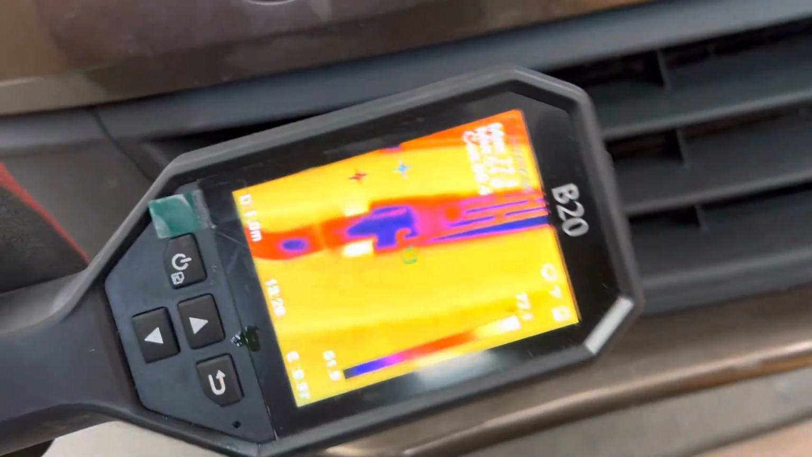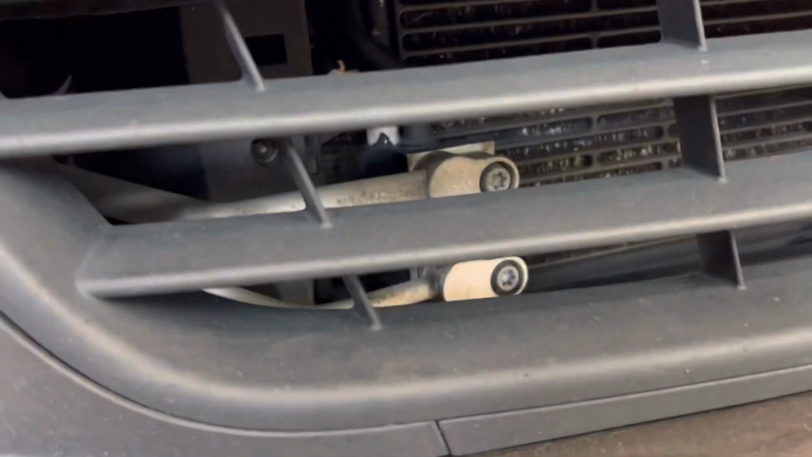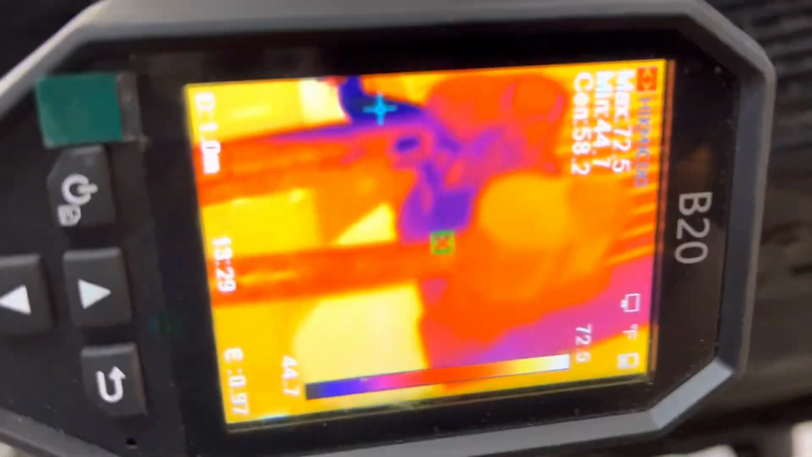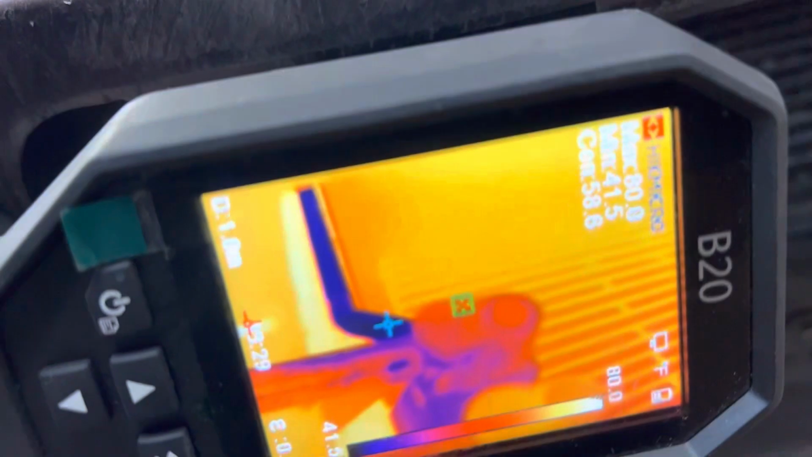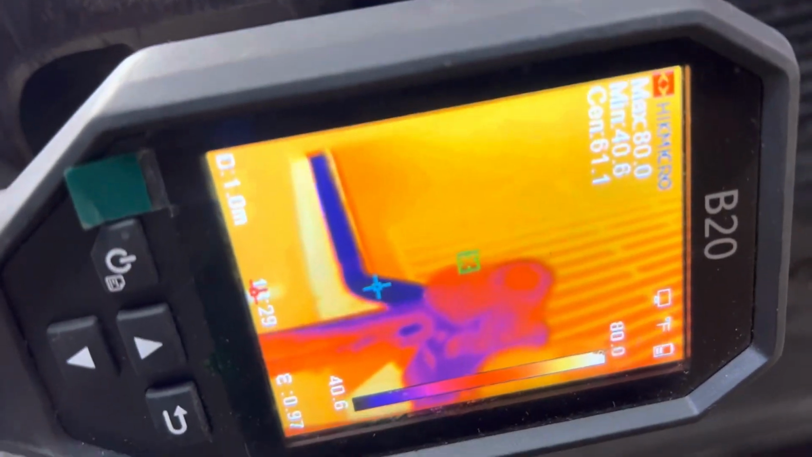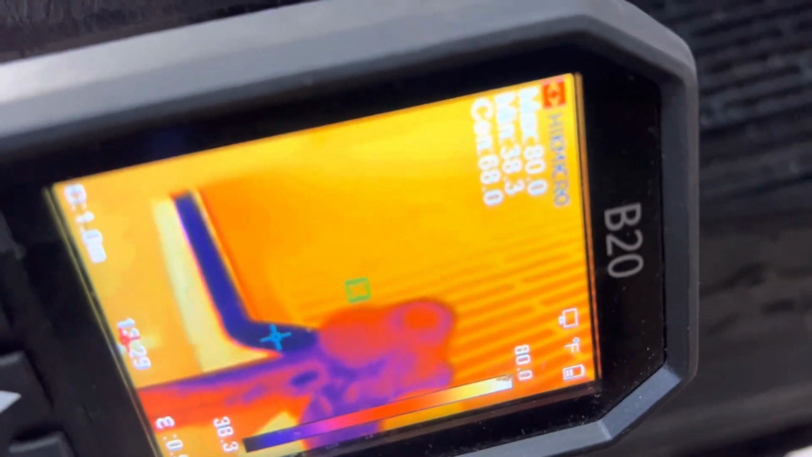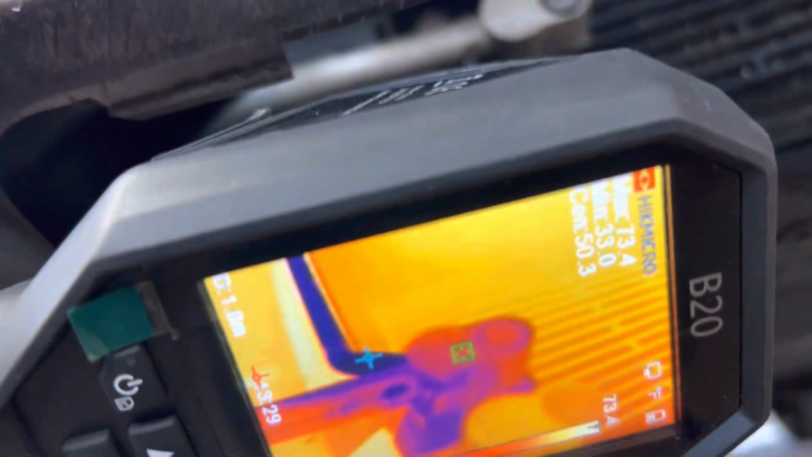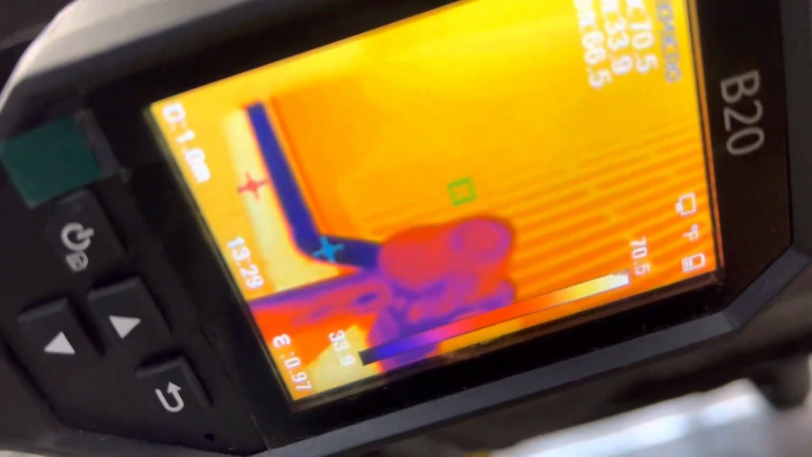So let's come back over here and look at our service footage. You're starting to see some black develop on the lines inside there. You see the lines? You can see that liquid line going up, turning really black. You see that black line, that minimum temperature? What's that say? 38 degrees? Because that's where the refrigerant is being pulled from on the vapor side.